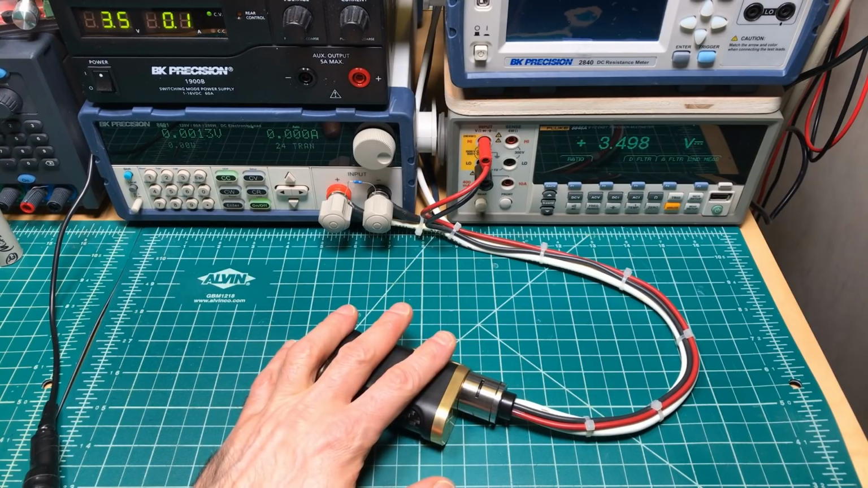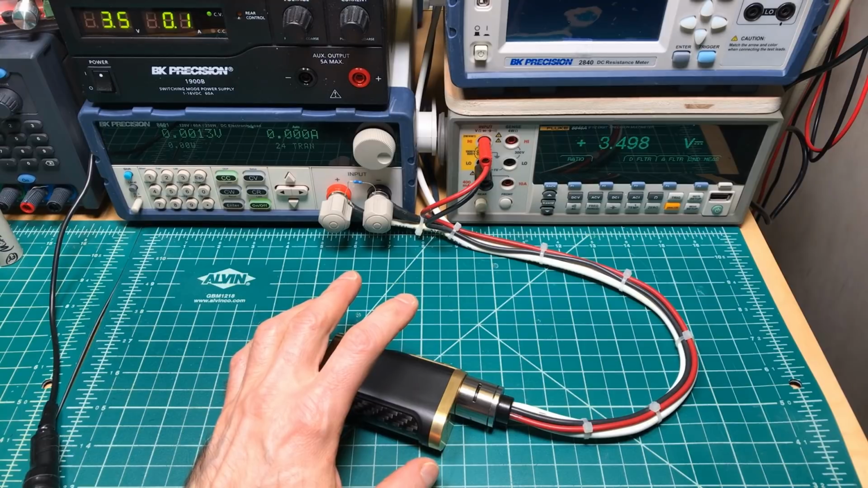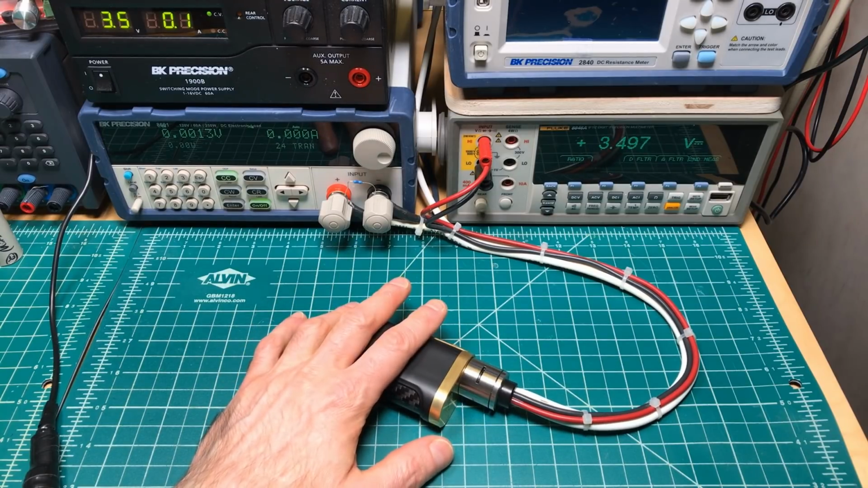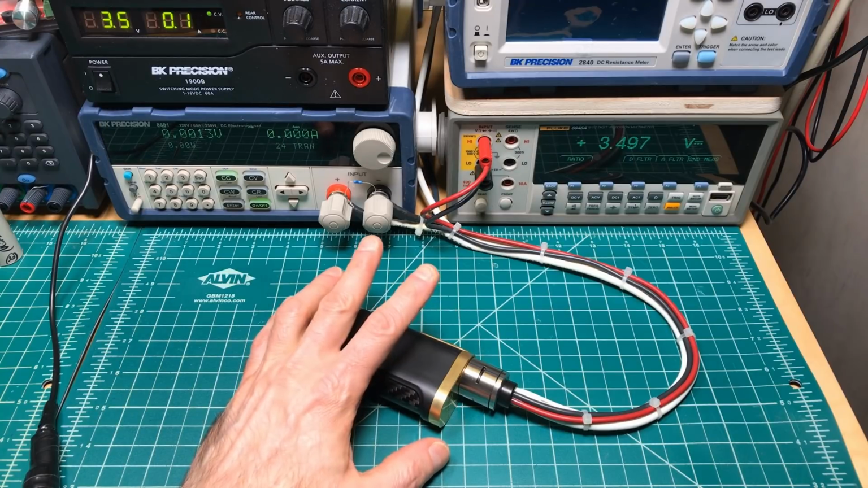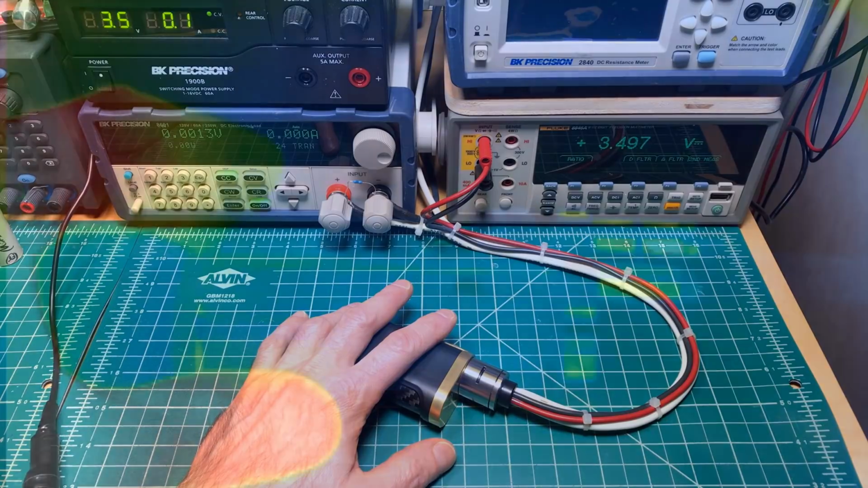But this one seems to affect the voltage drop a little bit, certainly not a lot, and you can just press a little harder on the button to compensate, but the voltage drop didn't get any better. And that's the thing that I really wanted to test here, if anything got broken in or any high points got taken down. All right, let's see if I can do something for the thermal testing.